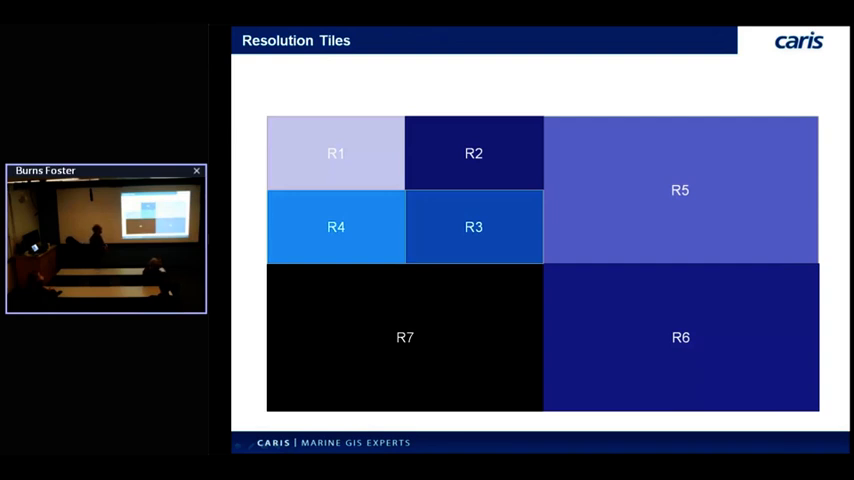So in our case, with the methods we've implemented for CARIS variable resolution, we're using a quad tree. Effectively, we start with a bounding box. We split that into 4 pieces, 4 tiles, and then based on some criteria, we keep subdividing it. Each tile gets subdivided based on whatever the criteria might be, and I'll talk about that more in a second. But this is the pattern we're using.